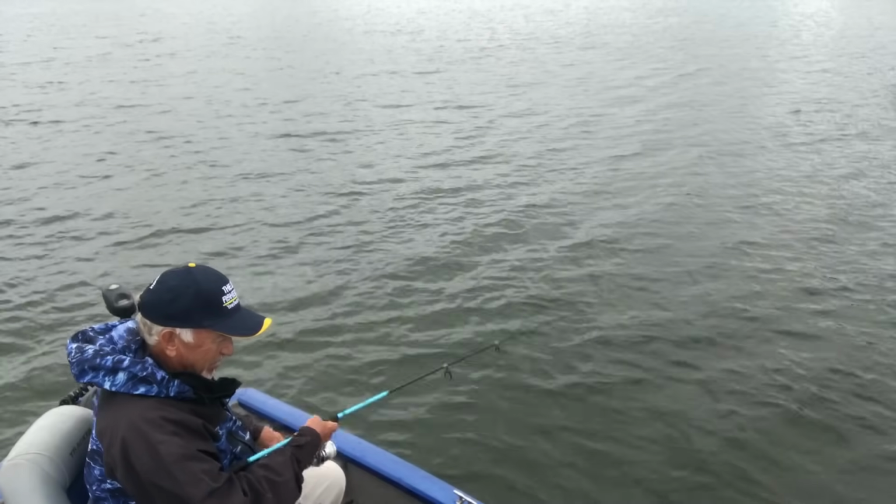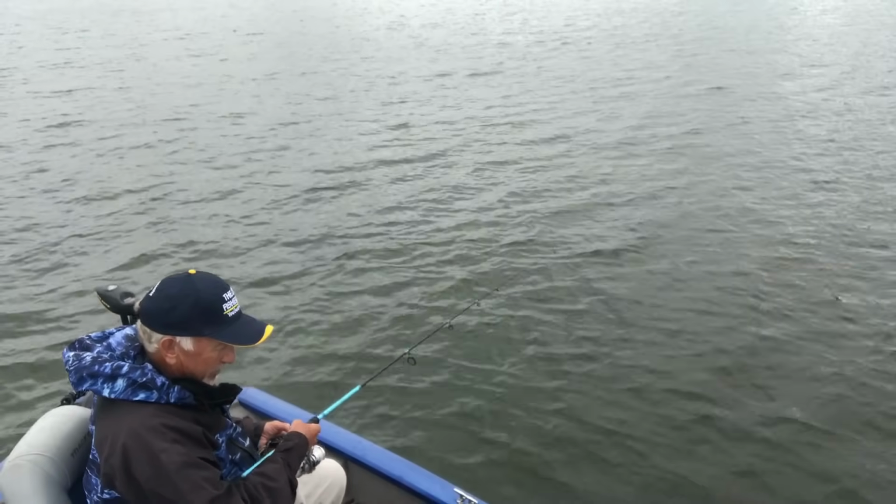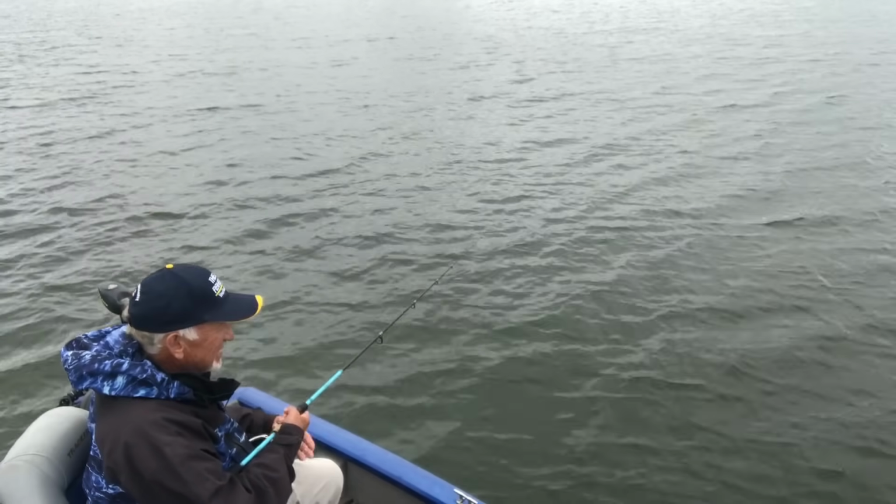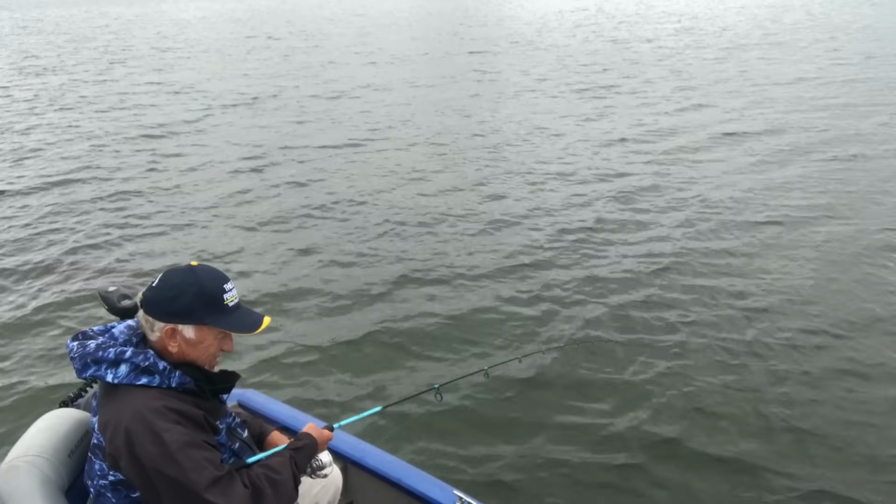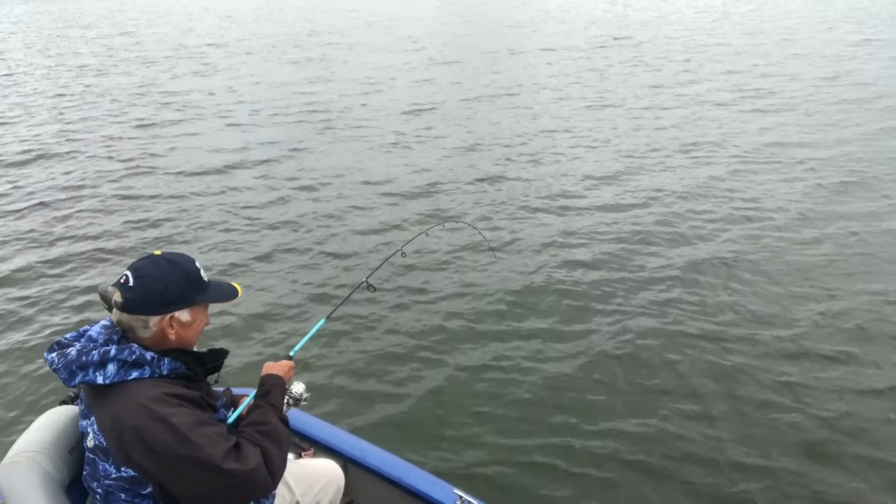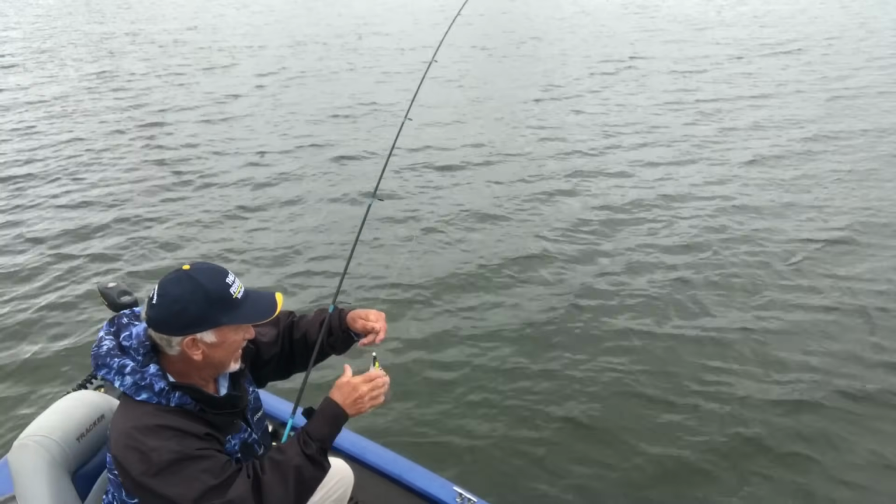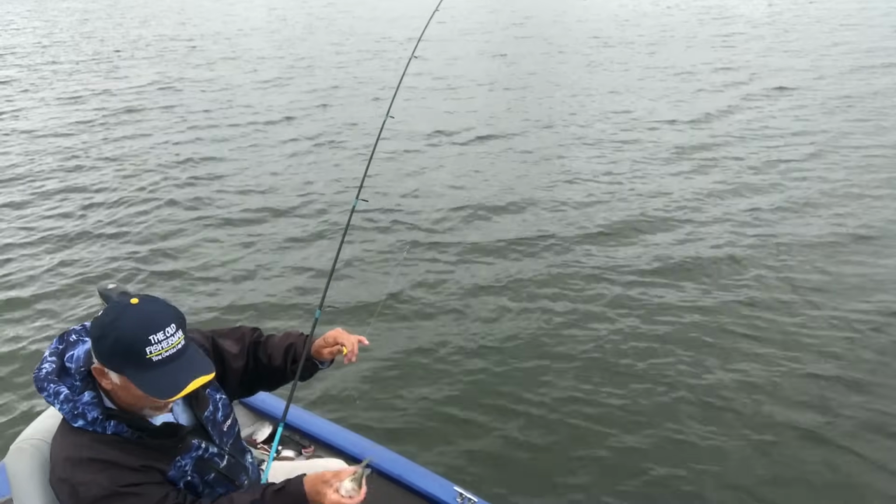Tell you what though, they're hitting close to the bottom. We ain't 22 foot deep, that's the reason. They're not gonna run up half that much in this shallow water. There he is. There he goes. One at a time, every time. Nice one though. Ain't no whopper, but he's nice. He's big enough to fillet. And every one of them is hitting that darker jig.